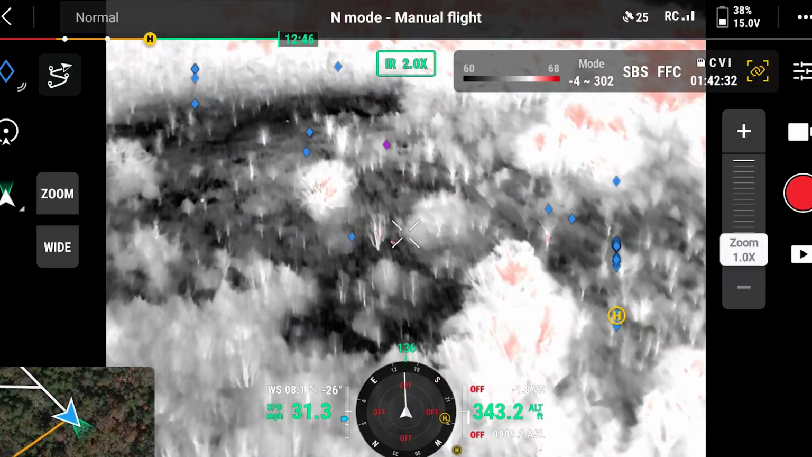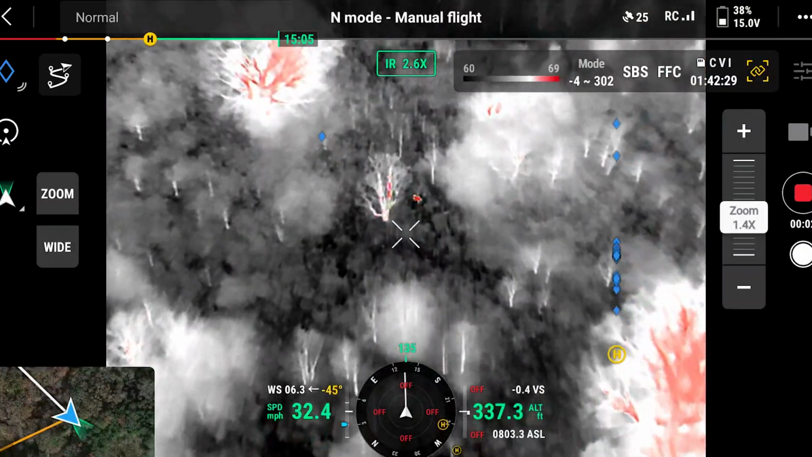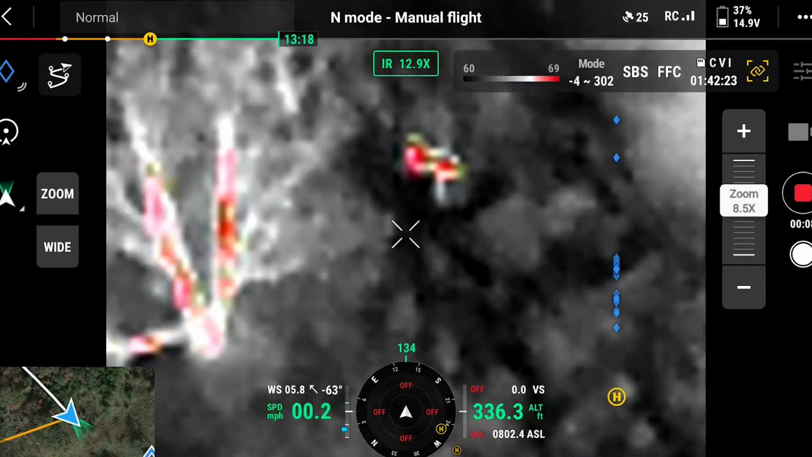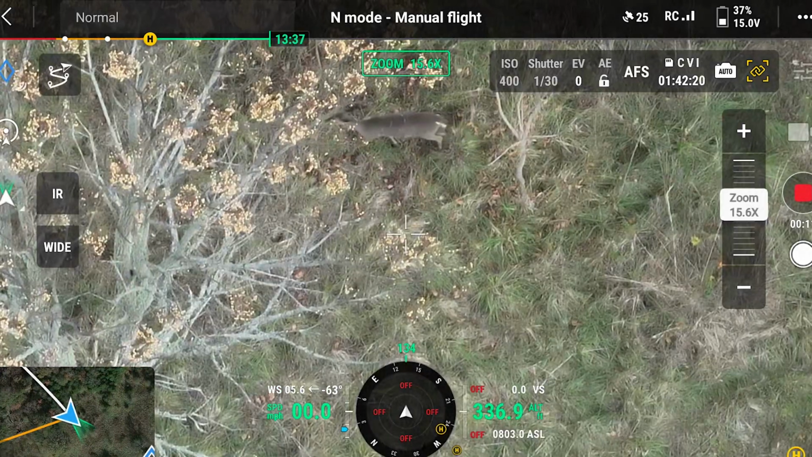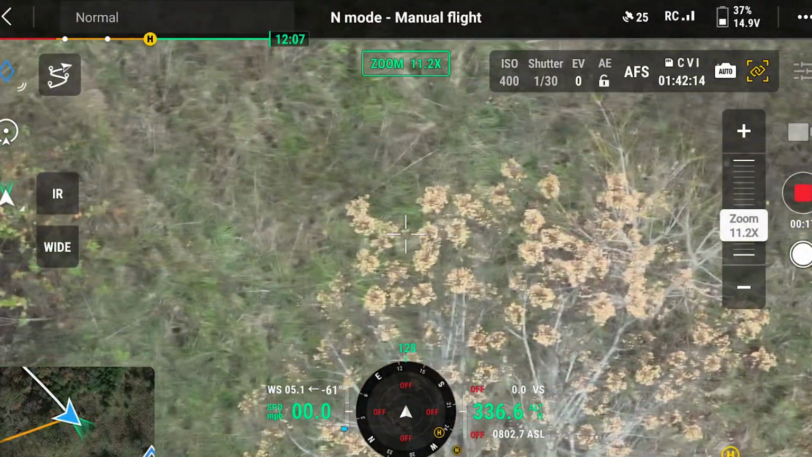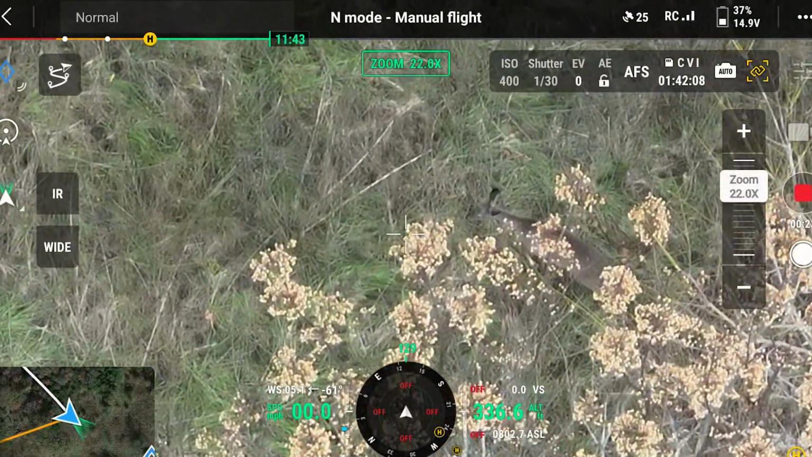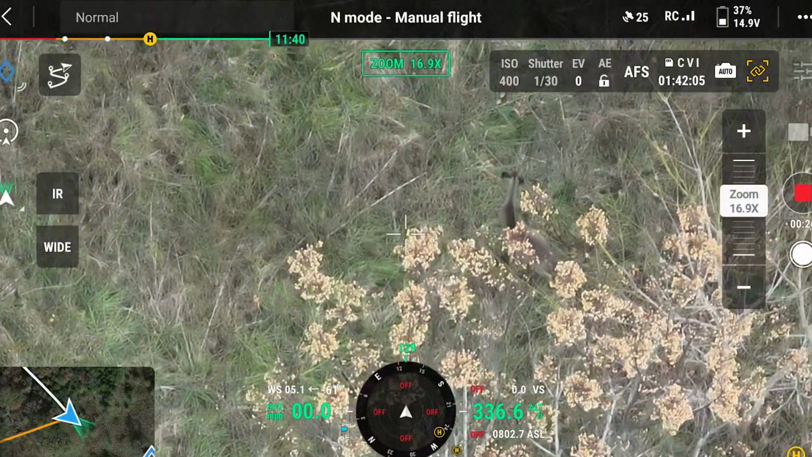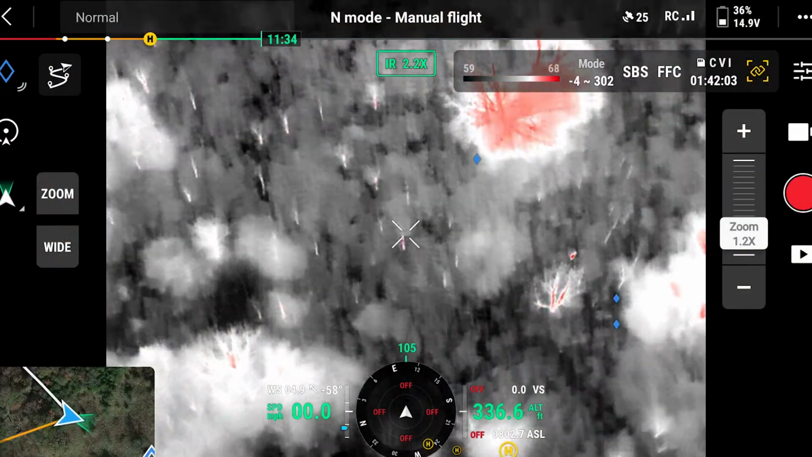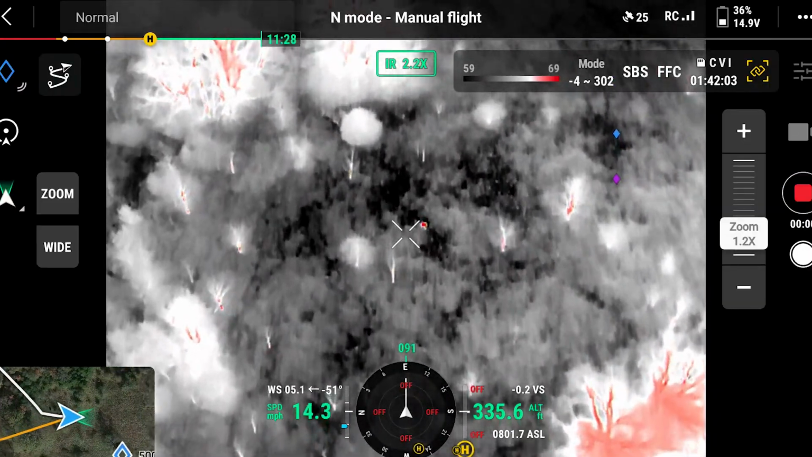You never know. This is a bedded something.